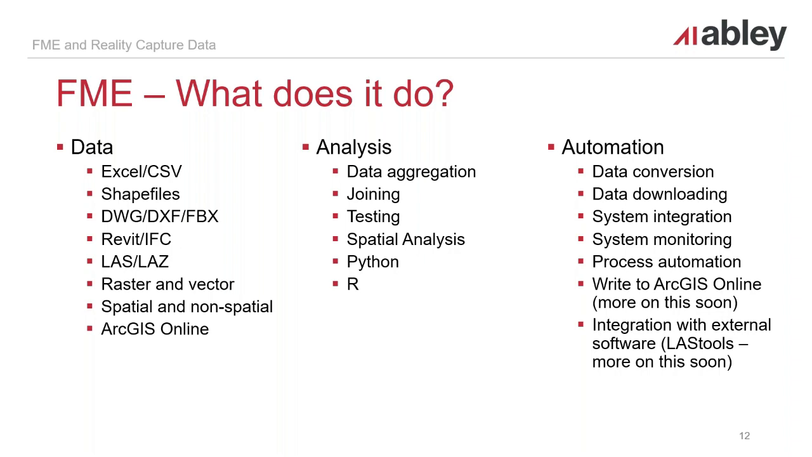And then lastly, it can do this sort of automation step. That can be as simple as converting a CSV, you put a CSV in a folder and output a shapefile, or to more complex workflows. And one workflow where Abley and a lot of our clients have found really, really valuable is calling LINZ's data service and pulling in parcel and title information.